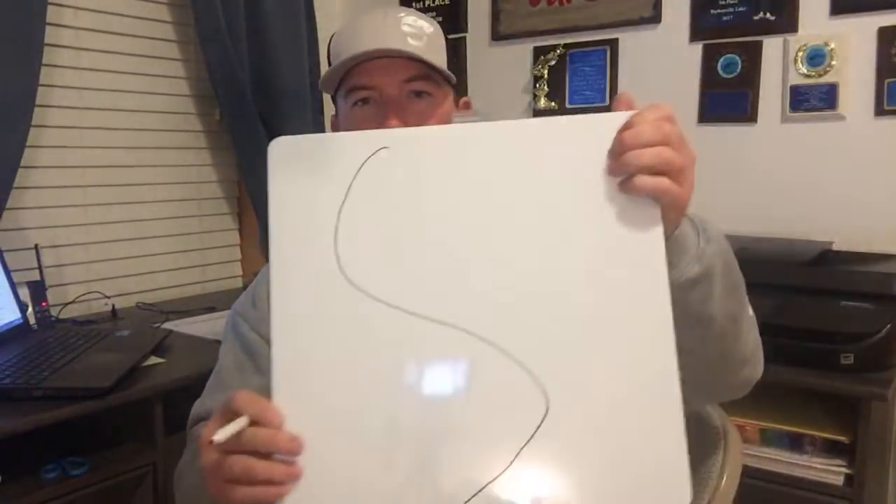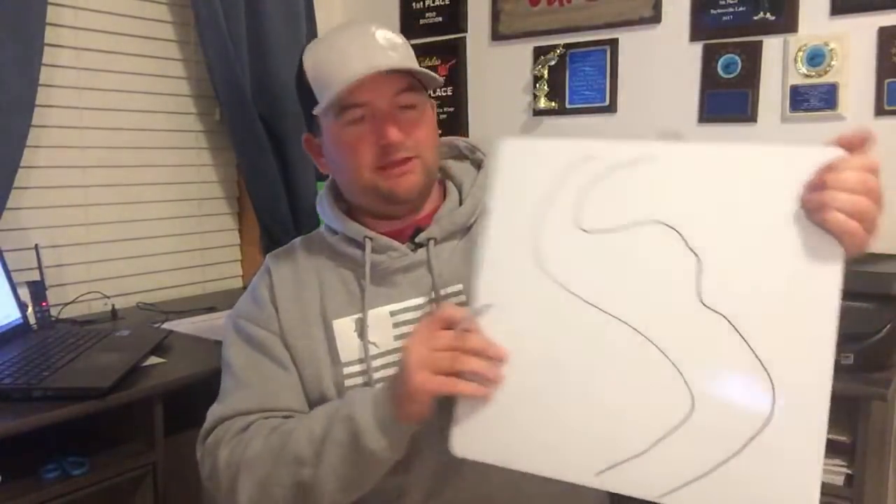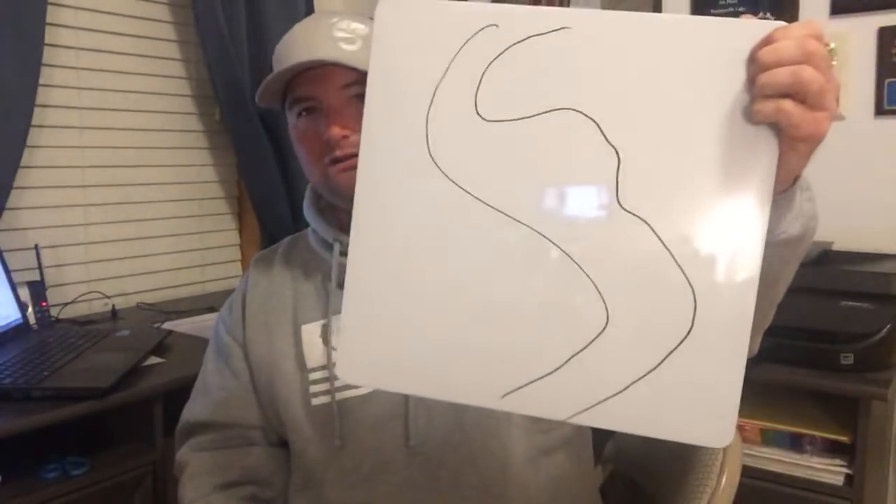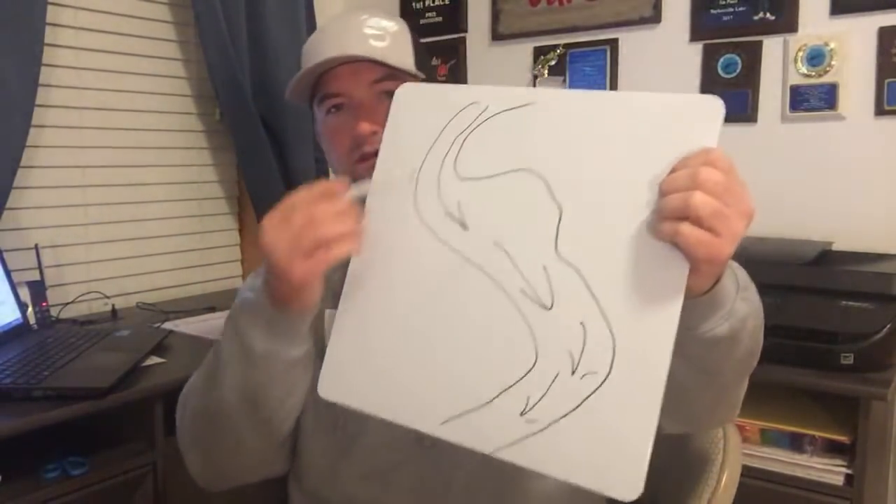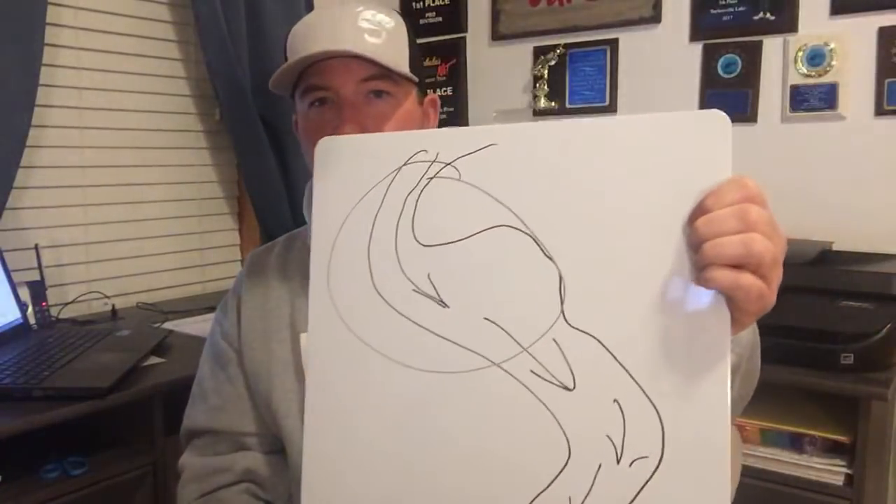Well, if we're in a, and I'm going to use an S because S is for my last name, right? Okay, so this is your water, your river, okay? And we got the current flowing this direction, okay? So we want to pick out a section of river that we want to fish. And I'm going to pick out this section right here, okay?